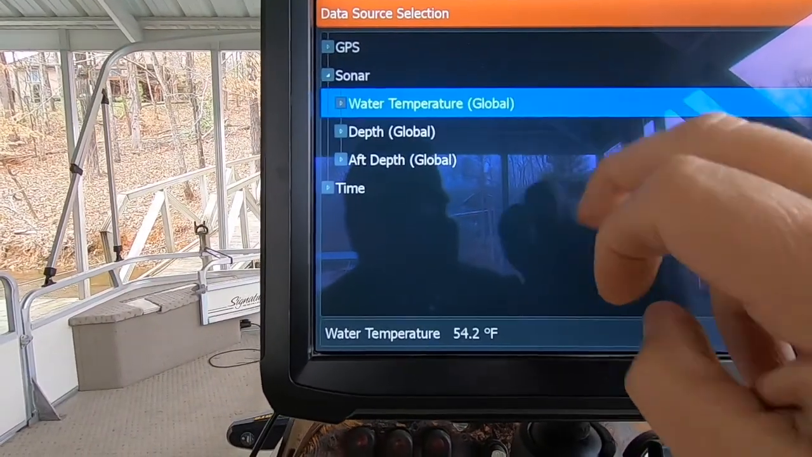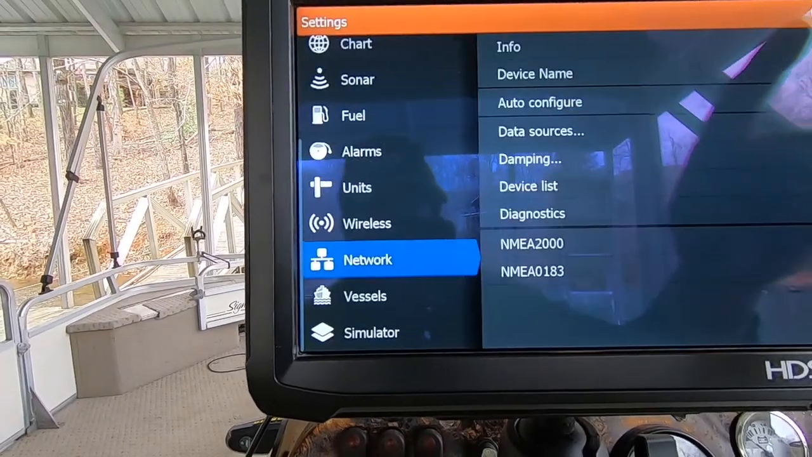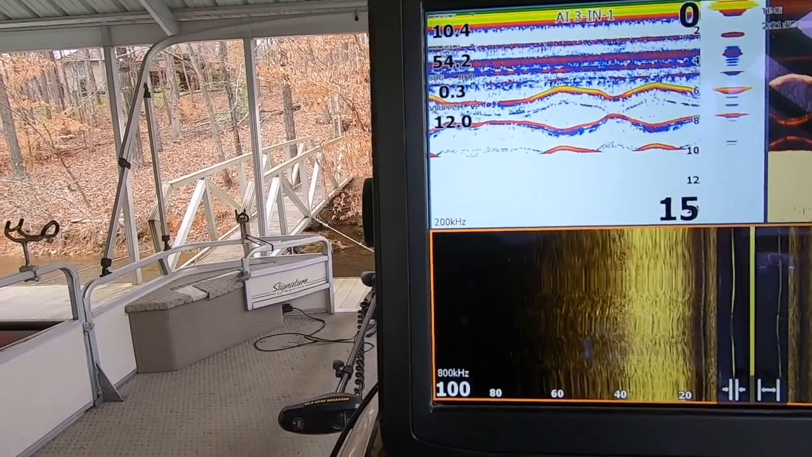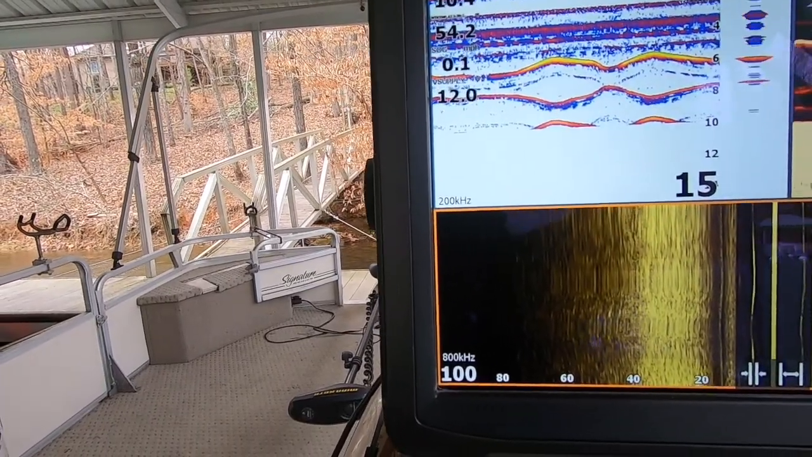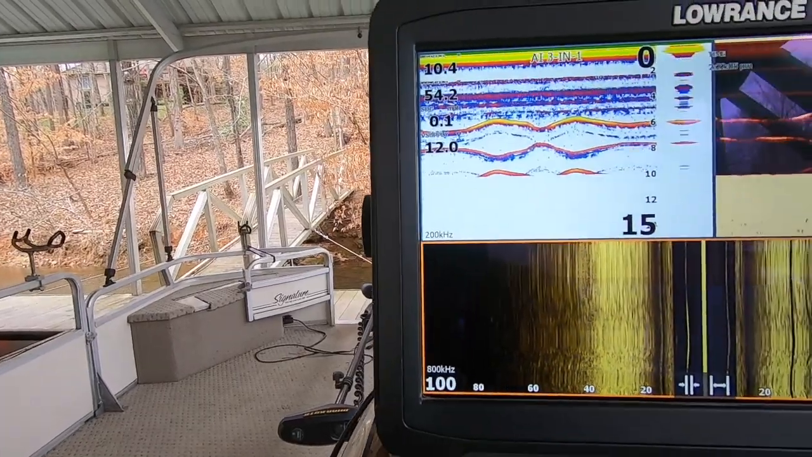Once you do those check marks, and then I'm just tapping it, you don't have to, but when I X back out, now voila, I've got my water temperature, my depth is up there. So now I'm showing water temperature on my screen. That's how you do it. I hope it's short and sweet and makes sense to you, but don't hit the little arrow. Hit the drop down menu, make sure you're checked. I hope this helps you out.